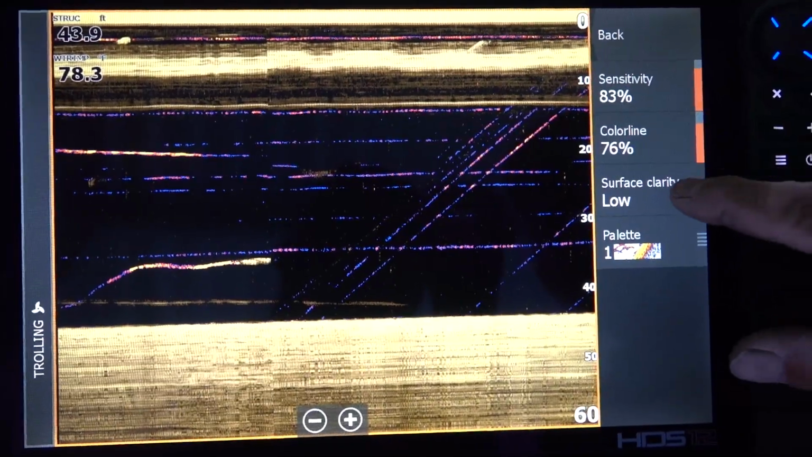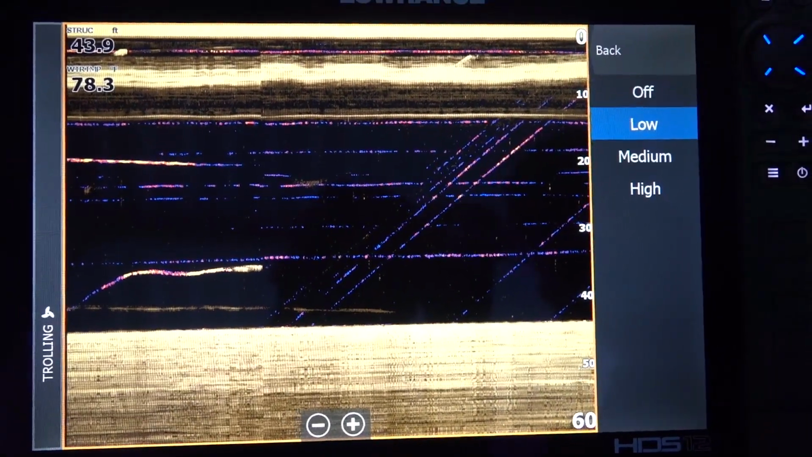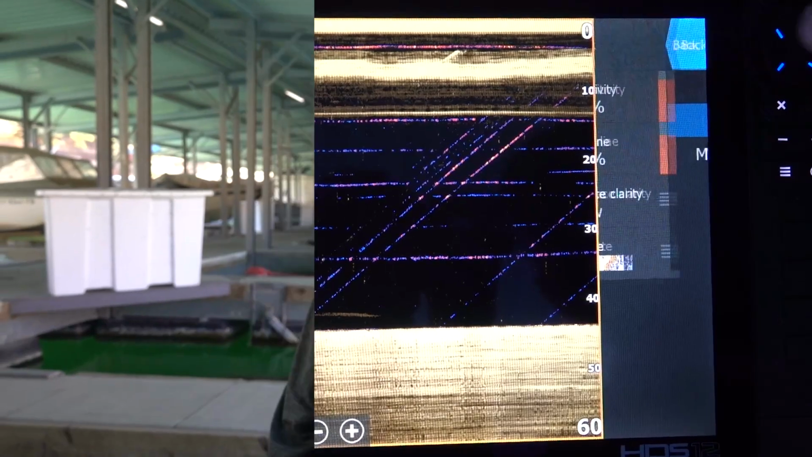Here, your surface clarity, same thing, up on the top. If you want to clear it, you just adjust it. So I'm going to give you a little background on the Downscan and what I use it for.